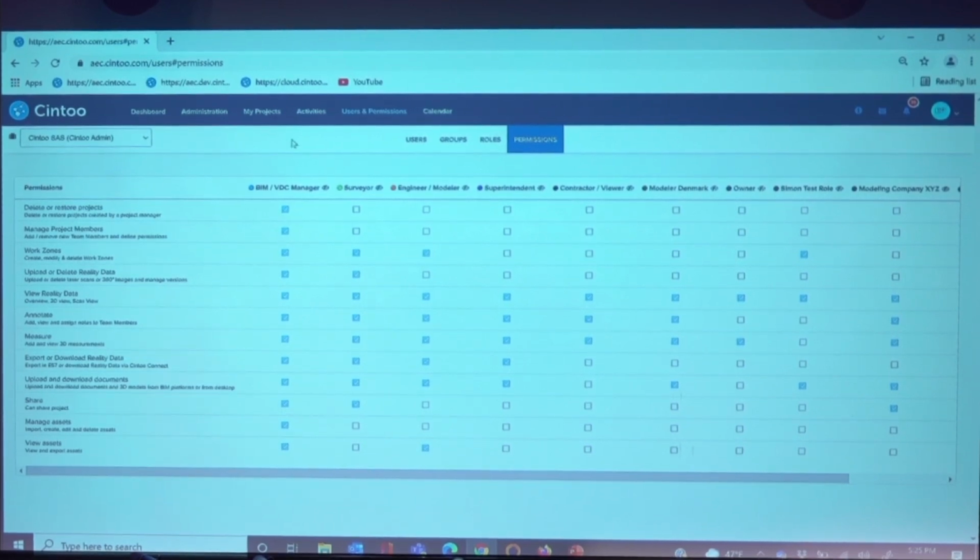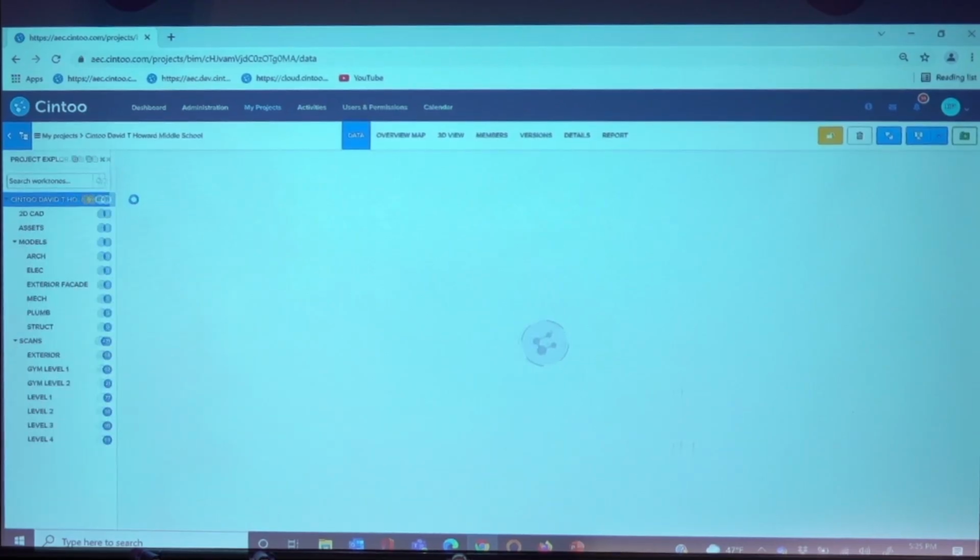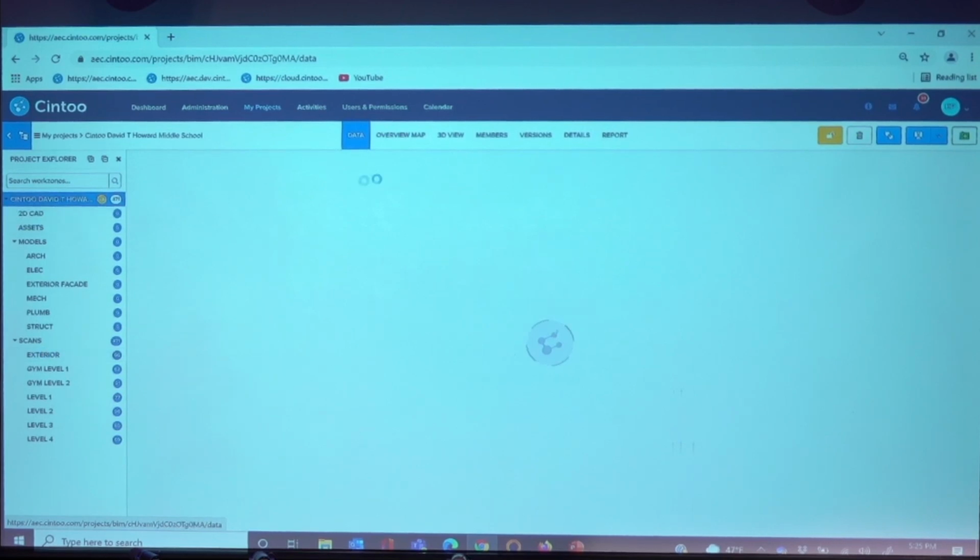So what you do when you go into a project, first thing you would do, you invite your team members. Let me go to the same project here. Okay, so either I invite those users at the root of the project, so when I go into members here, they will be invited to see all the subfolders.